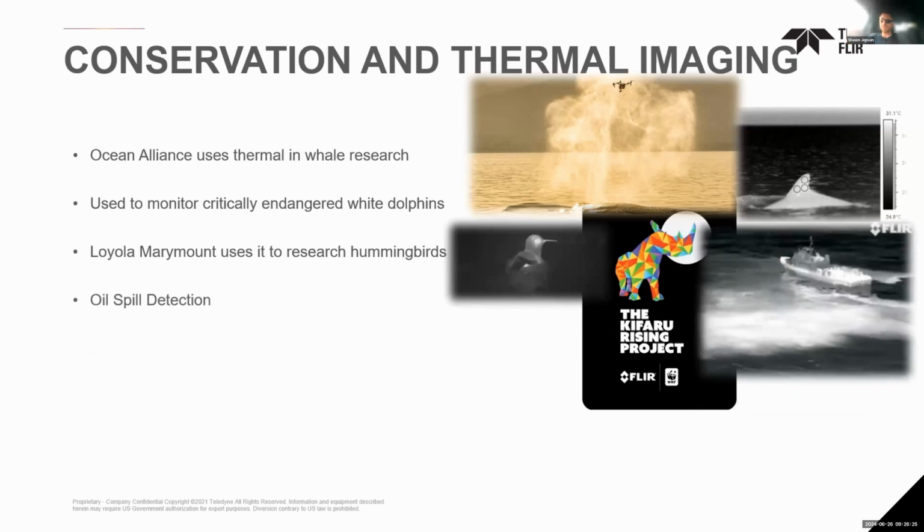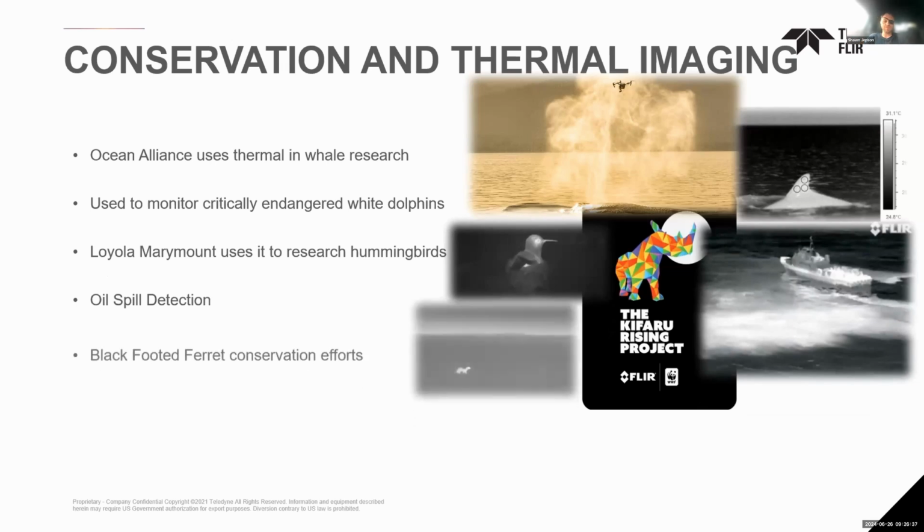Lots of times when there were oil spills in the past, they had to stop at night because they couldn't continue to work. Now with thermal imaging, they can see where the oil is, and they can continue their efforts in a limited fashion at night as well, because they can see the oil on the water.